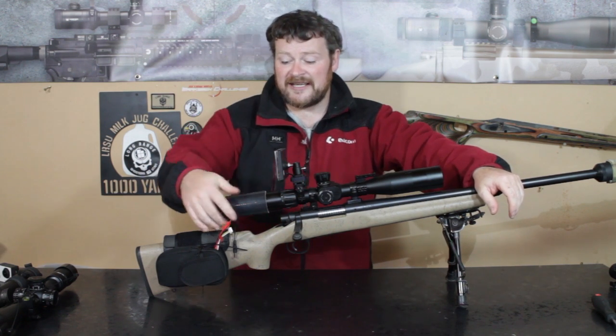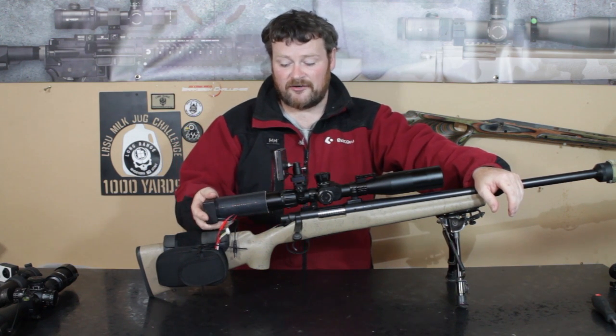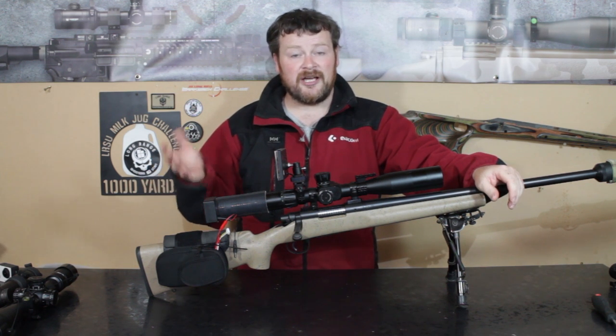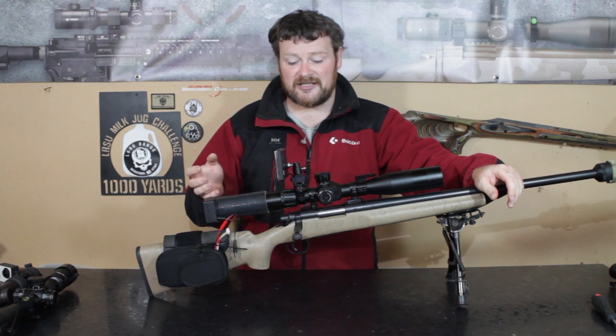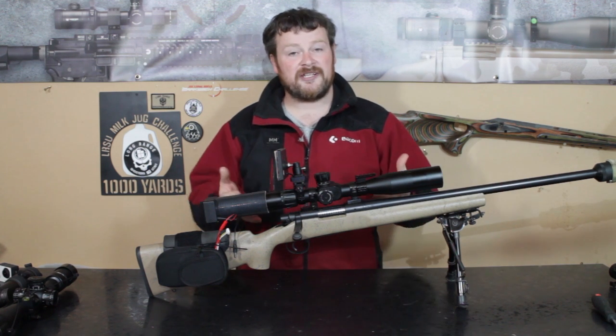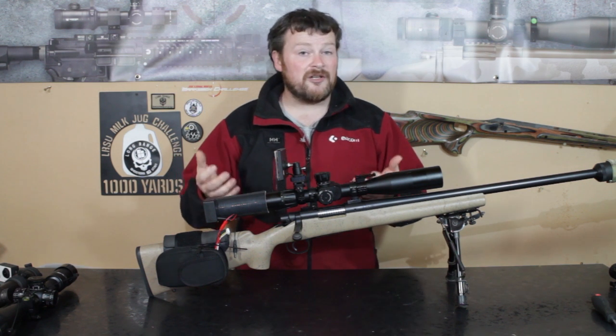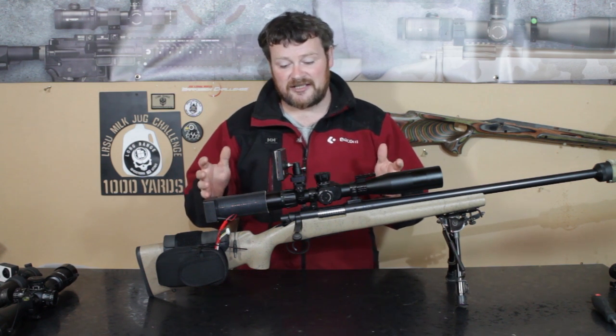NVUK, StClare sent this out to me to test out, and I didn't know much about them because I've never used them. I've used the handheld spotters, the monocle type things, but I've never used a scope setup or anything that could be mounted.